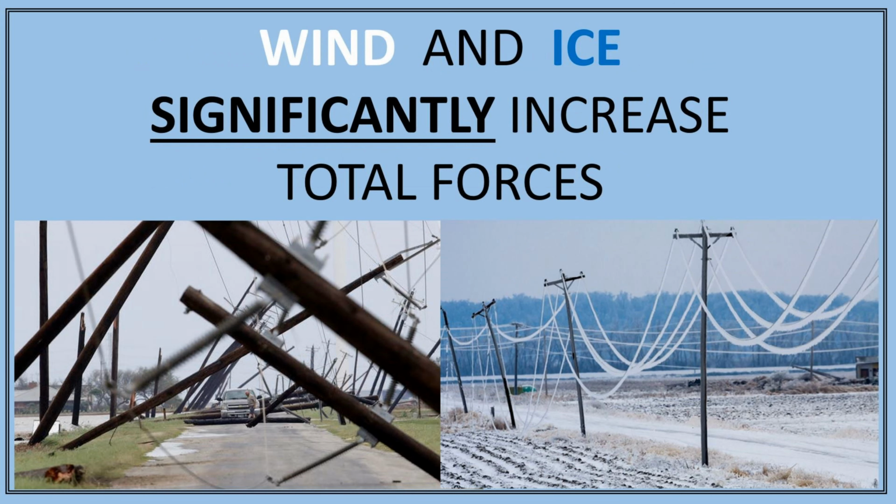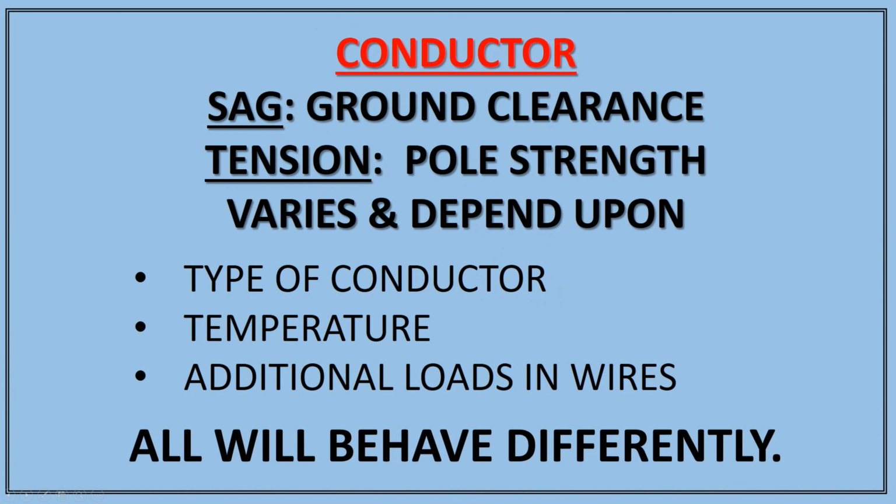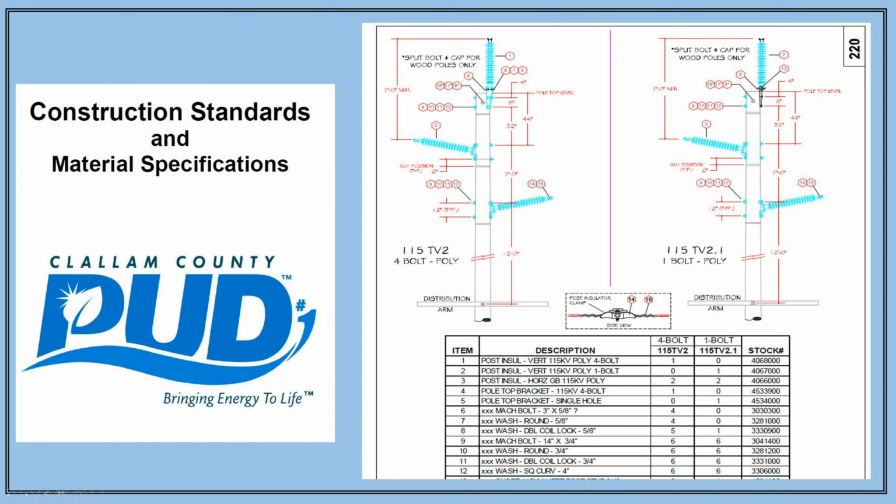Wind and ice loadings can significantly increase the total forces that the conductors and poles see. As you can see, conductor sag, which affects ground clearance, and conductor tension, which affects pole strength, varies quite a bit and depends upon the type of conductor used, the temperature, and additional loads and wires. All will behave differently. The PUD has construction specifications which dictate the minimum distances between all pieces of equipment placed upon the poles.